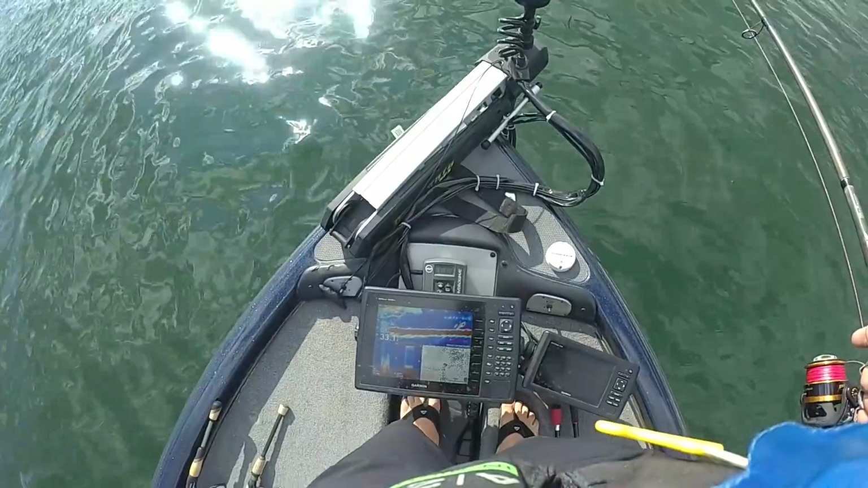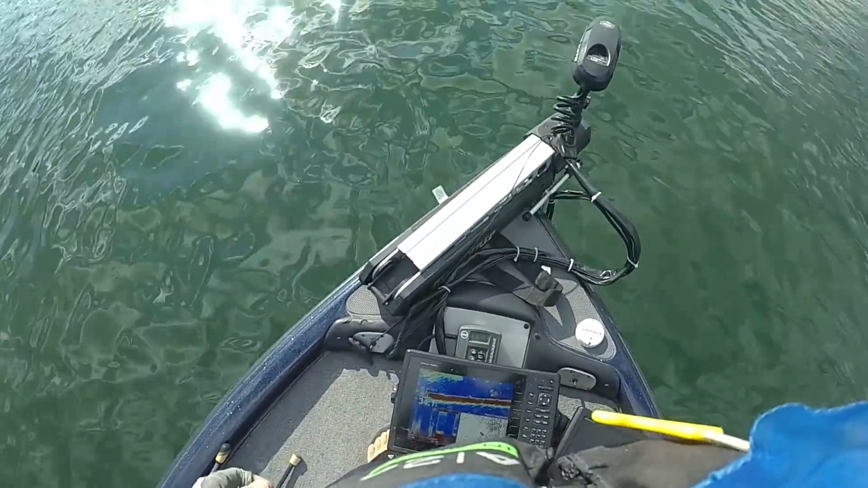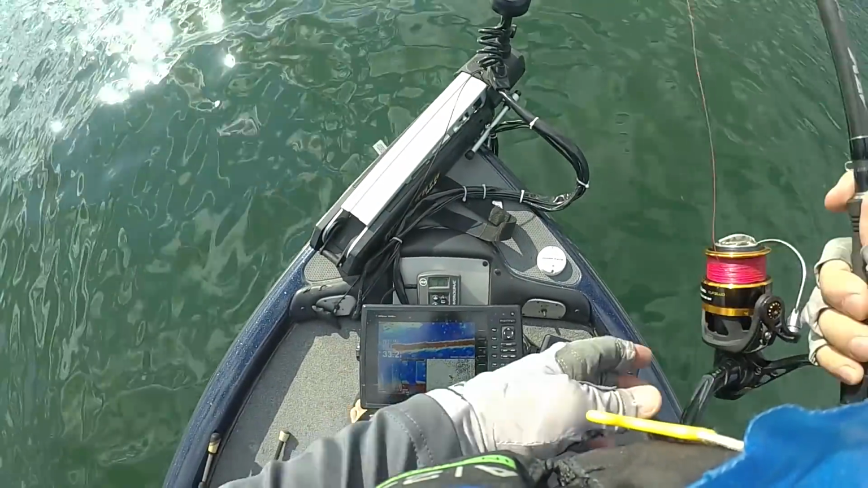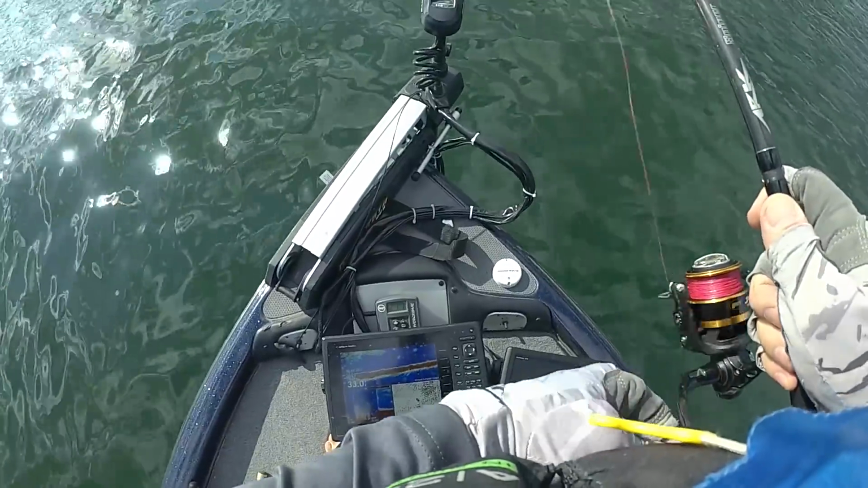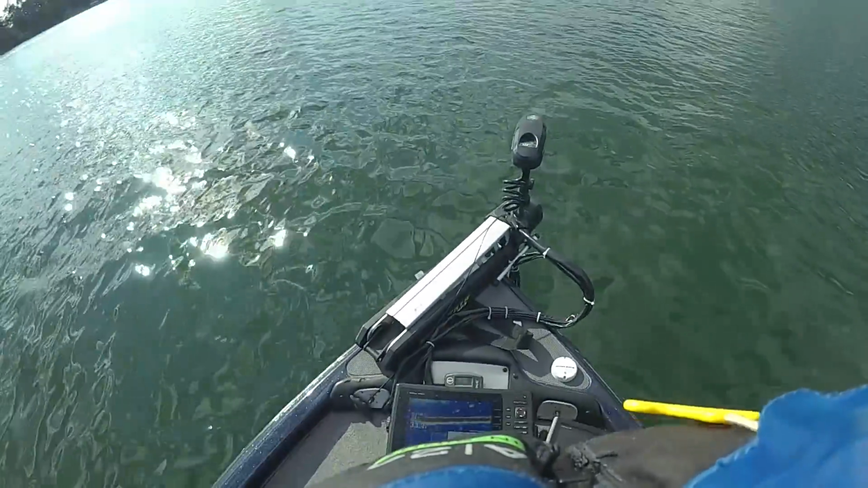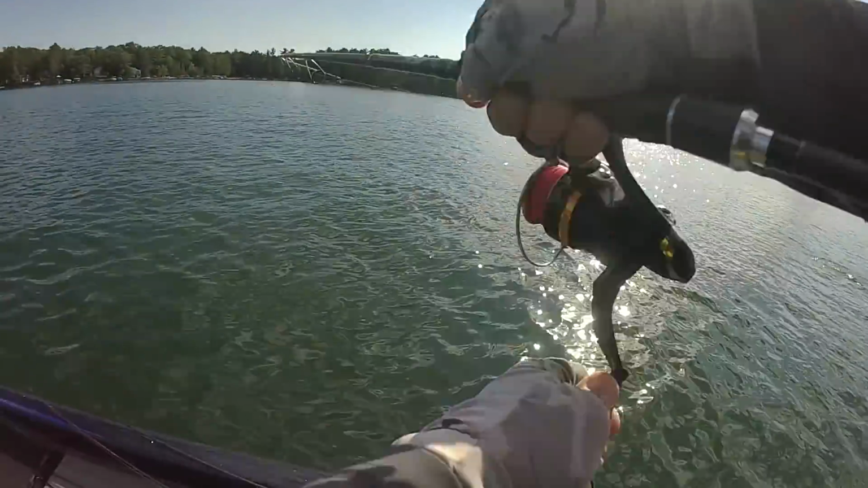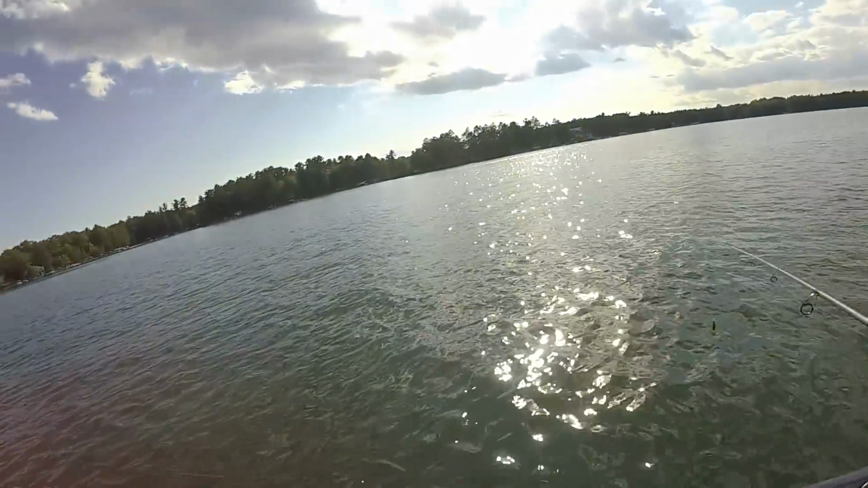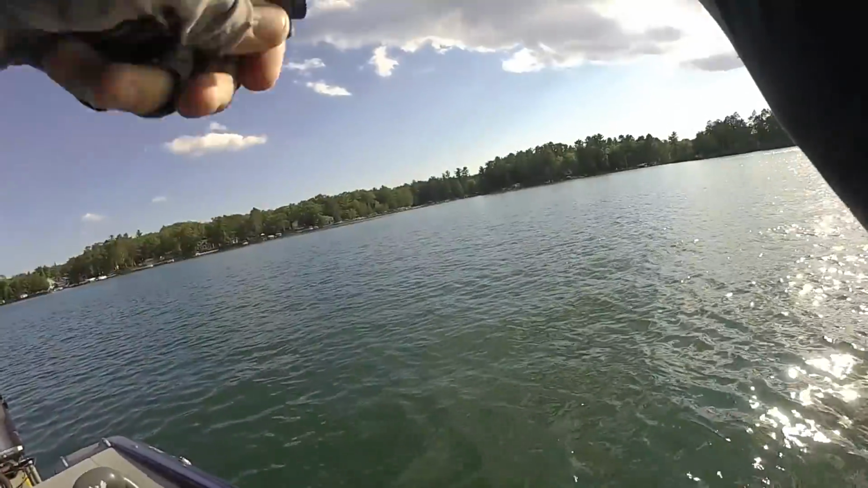There's a whole group of fish right there at 60 feet. Let's see if I can get them to go. They'll be in closer than 60 when my bait falls. There's my bait going down, should intersect them. It's a good fish. I know there's more with it because there are. I should just catch this one, but I'm greedy.